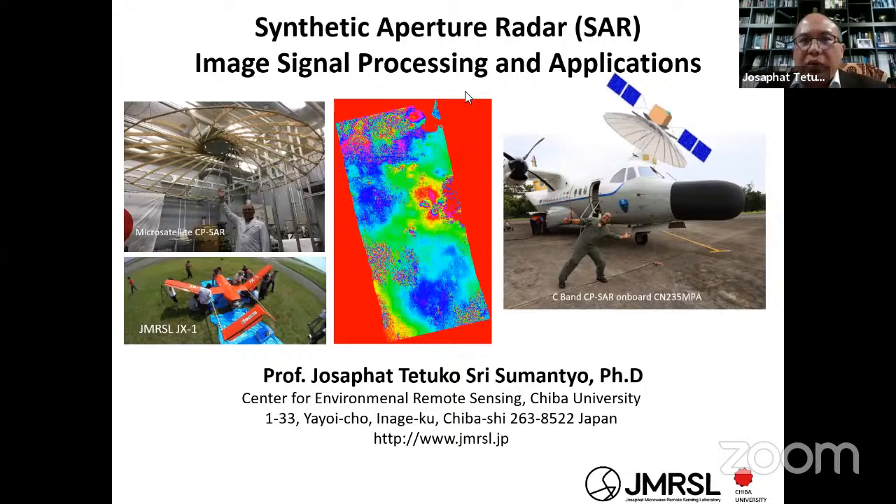Okay, I want to start my presentation. As in the title here, the synthetic aperture radar, or SAR, I especially want to focus on the basics of synthetic aperture radar, in image signal processing and application.